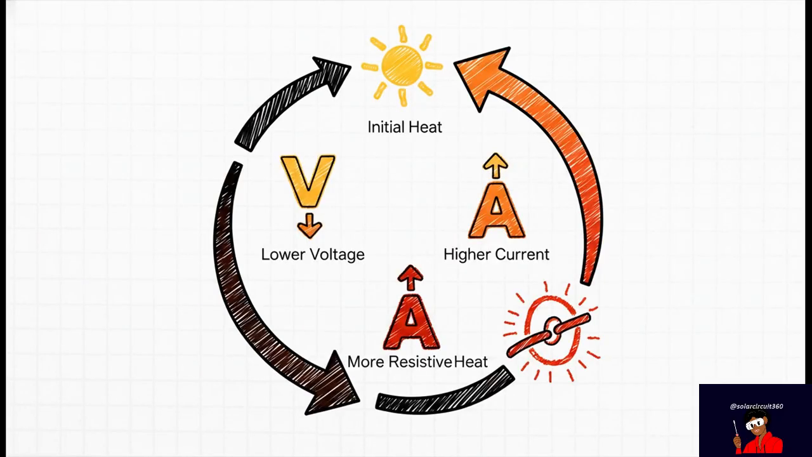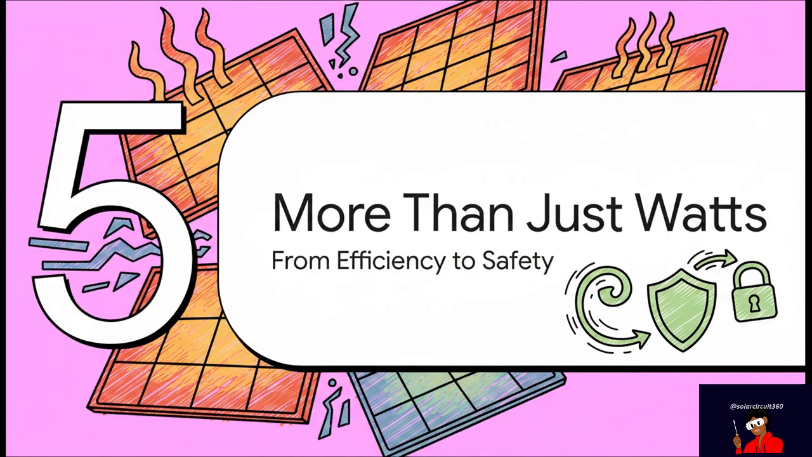And this is what creates a really dangerous feedback loop. Your voltage drops, so the charge controller might try to pull more current to compensate. But more current flowing through wires creates even more heat. So the initial heat from the sun is now being amplified by your own electrical system. So at this point, we have to totally reframe how we're thinking about this. This isn't just about losing a few watts of power.